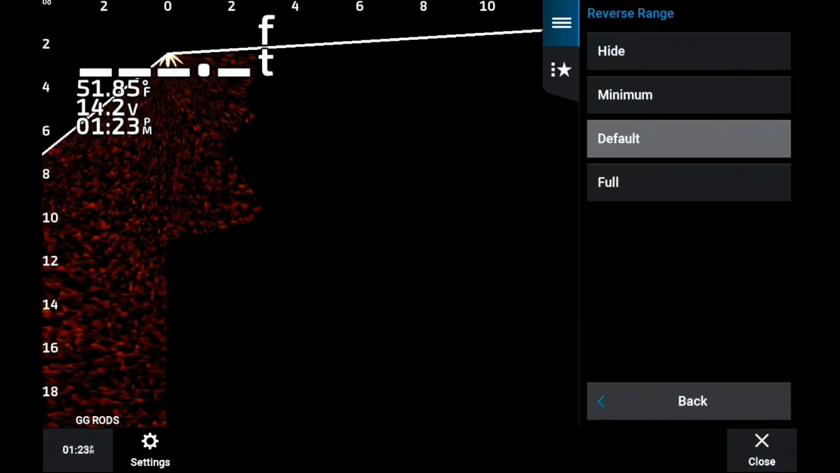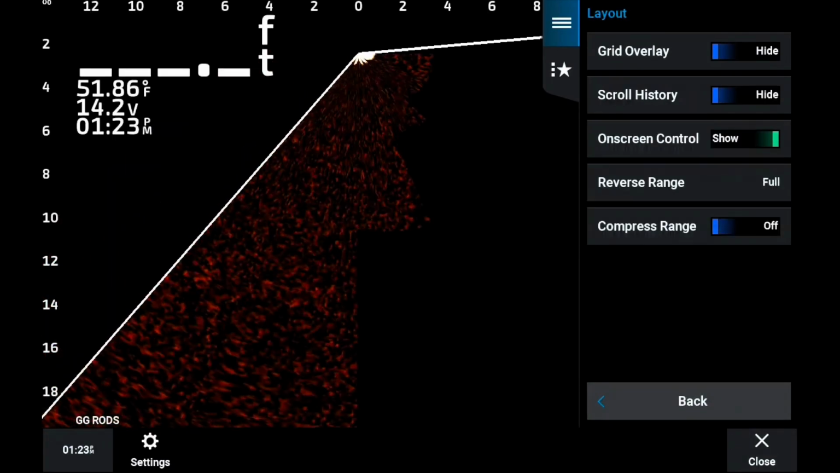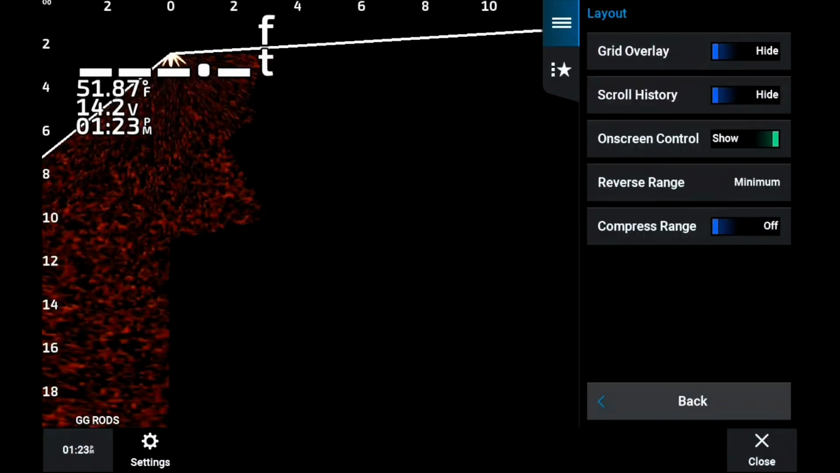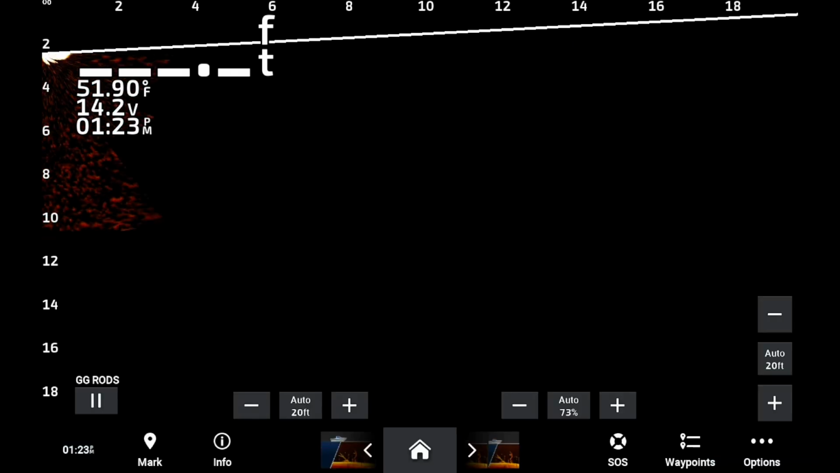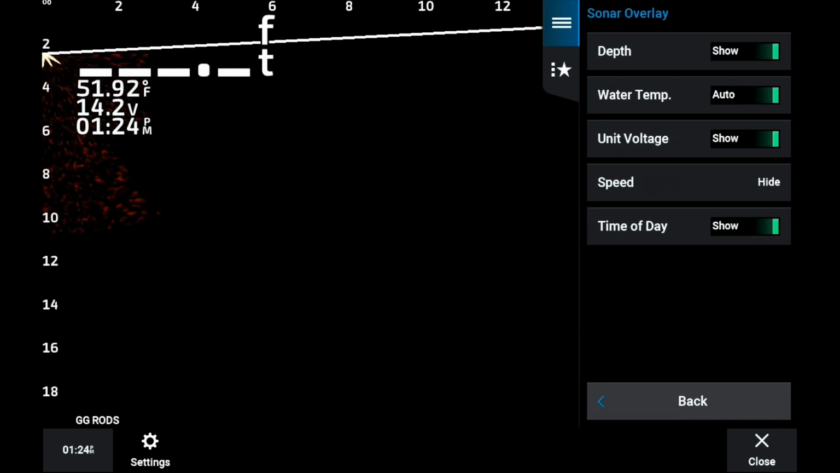I don't care what's behind the boat. And the reason you put it on minimum or you hide it completely is it maximizes the screen. And for some of the guys with a 9-inch screen, you don't want it on default, because you're minimizing your screen down to 6 or 7 inches. I'm a bass guy, so I want to look always forward. And if you're a crappie guy, you may want to put it maybe on minimum or something like that. But I'm a bass guy, so I want to maximize that screen at all times.